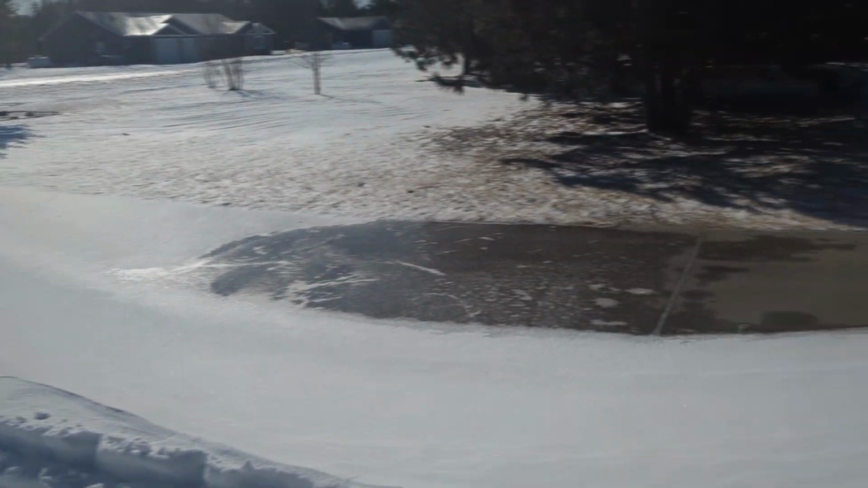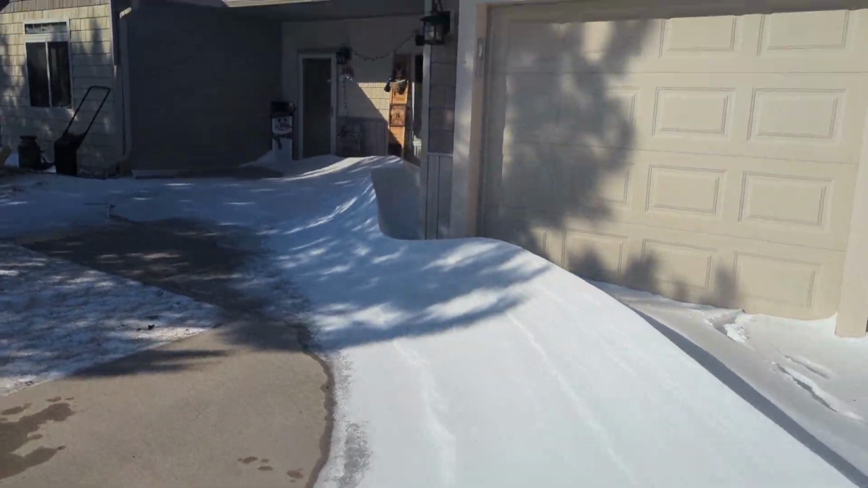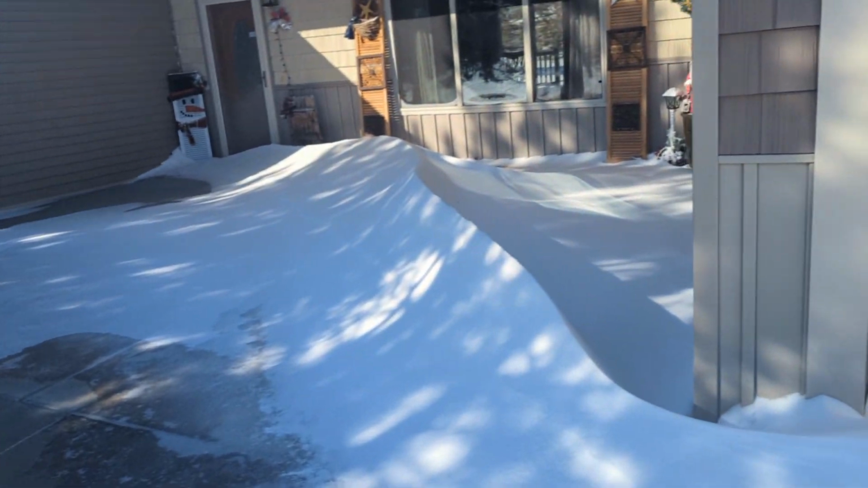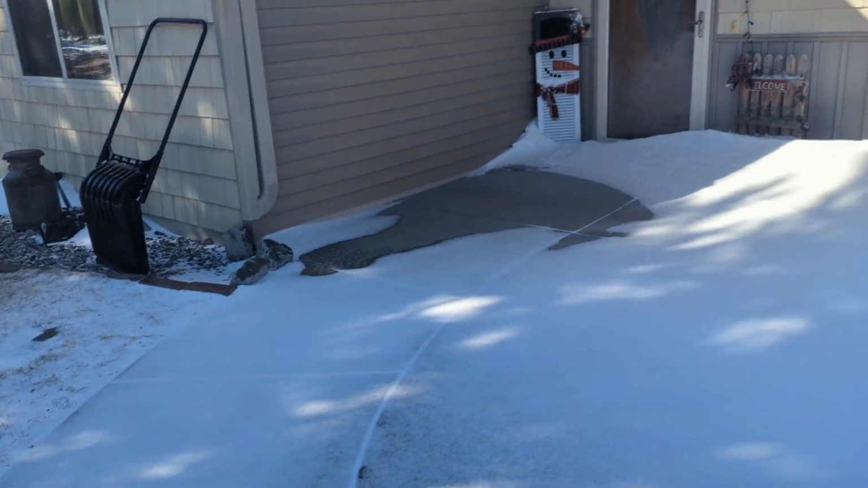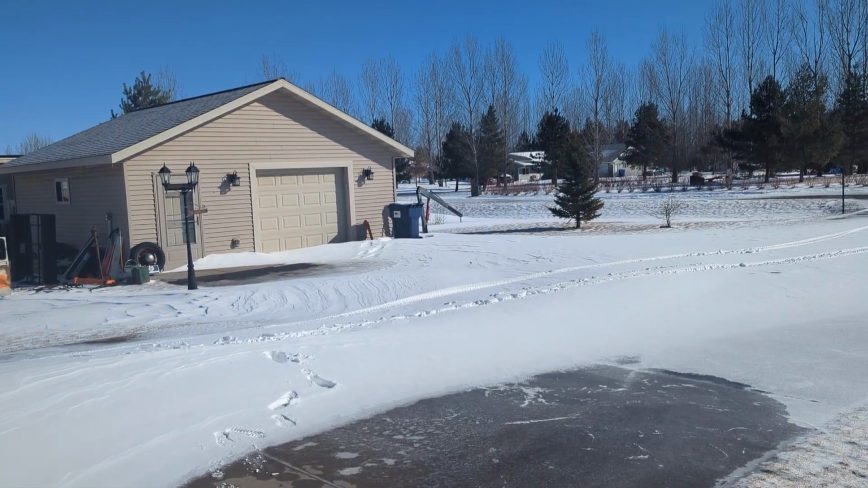It's very icy underneath. That's over ankle deep, and you can see that's straight ice right there. It rained first. So we're going to be taking care of all of this before we can do fun stuff. All right, let's do it. All right, we got it cleaned up.